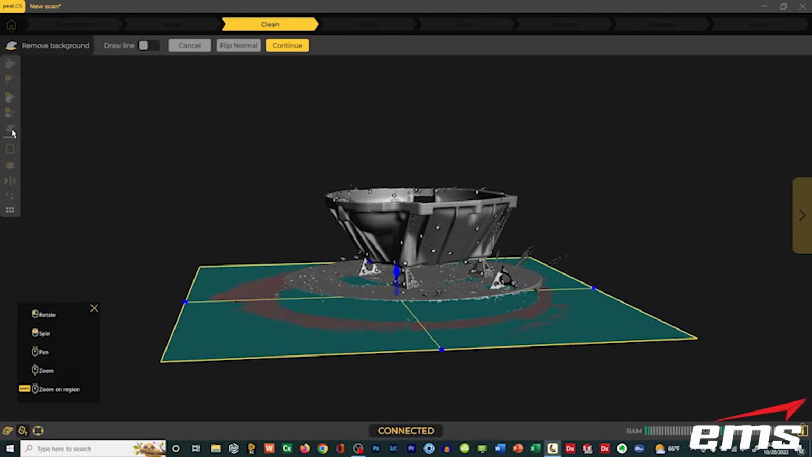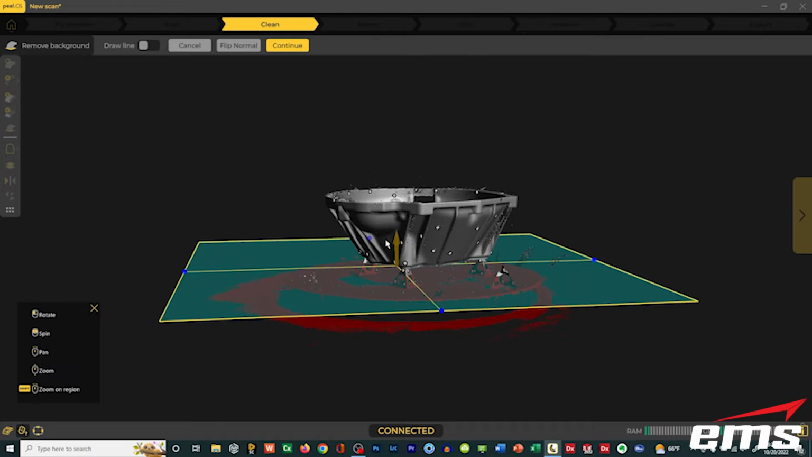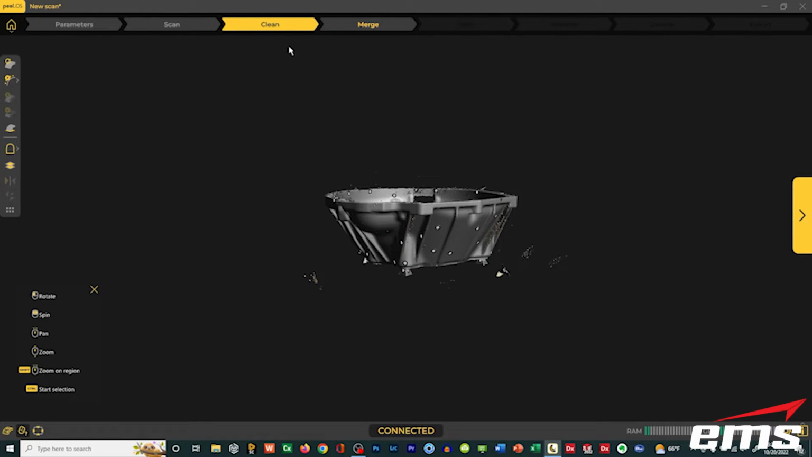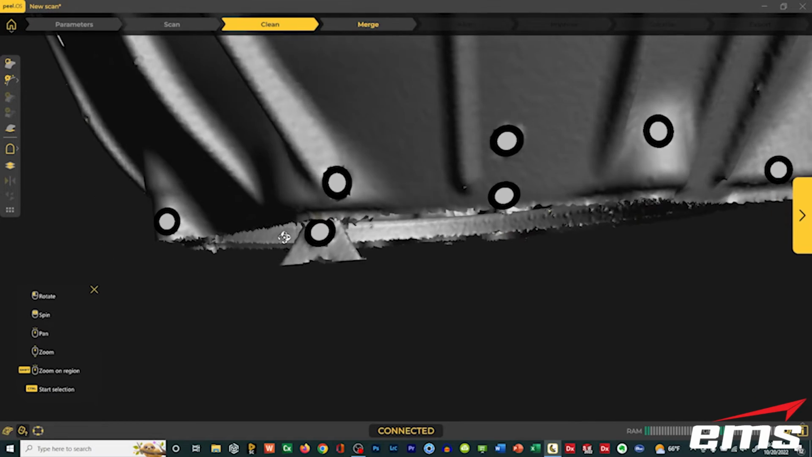Even though it's automated, I can still go ahead and grab things. So for example, I'm going to grab that, move it up close to the bottom, and hit continue. That's going to get rid of most of it for us. Now I'll use that connect command again, and we'll keep just that. But you're going to notice there's probably one of the triangles right there that is connected, probably when I leaned over.